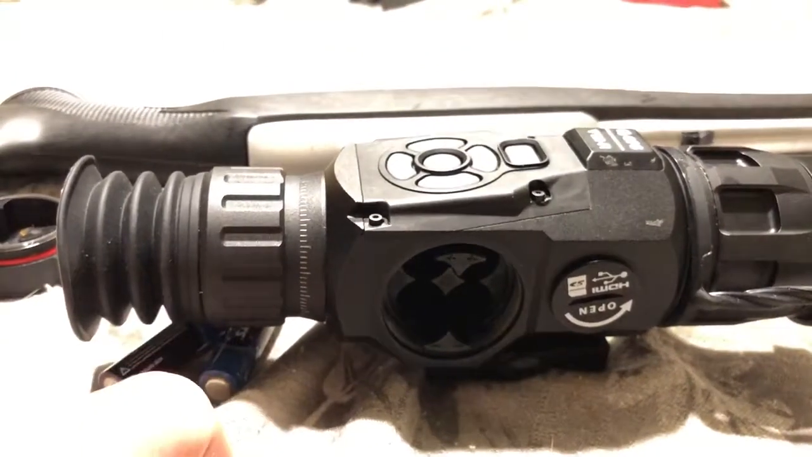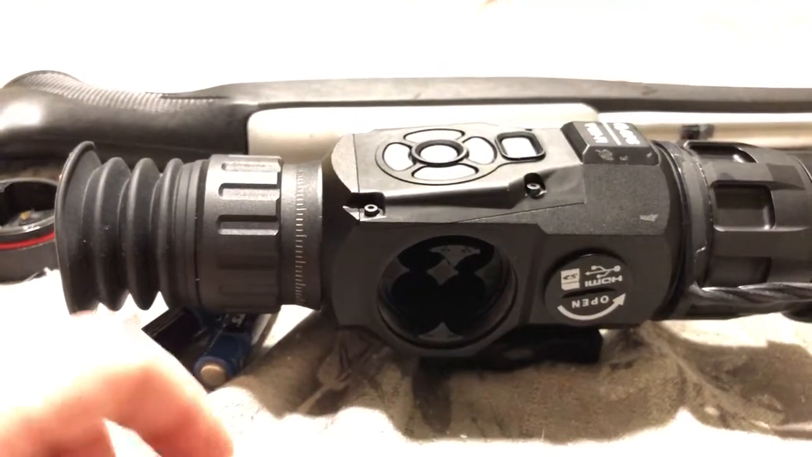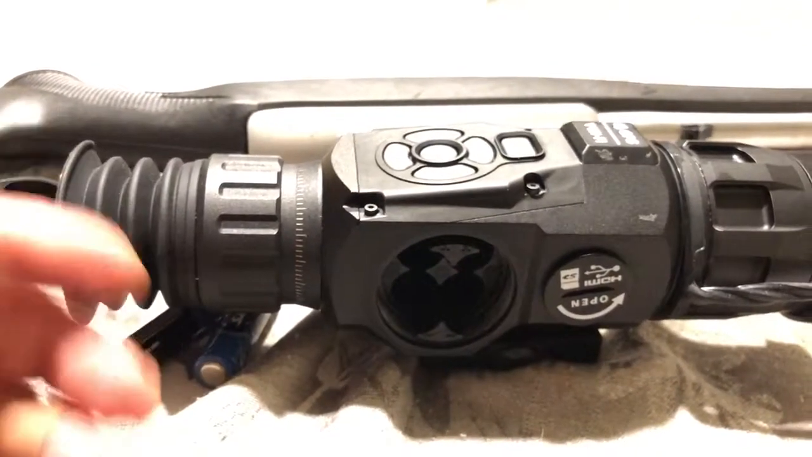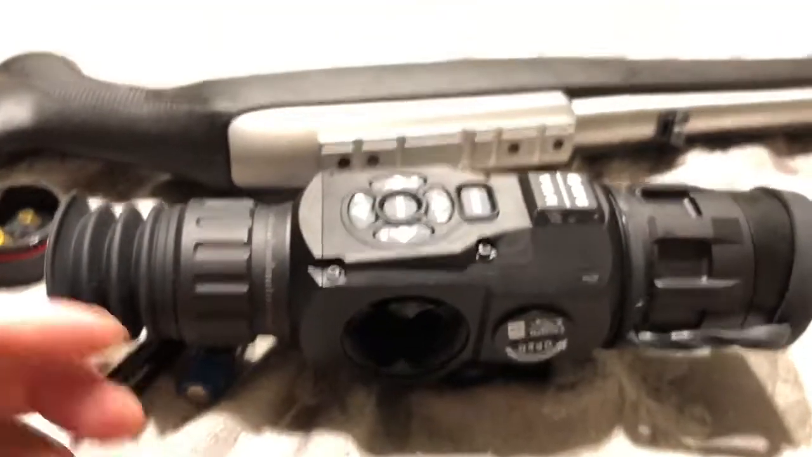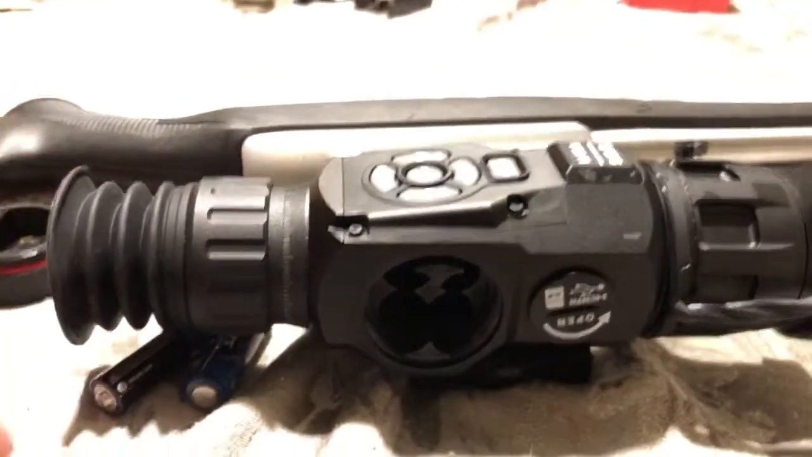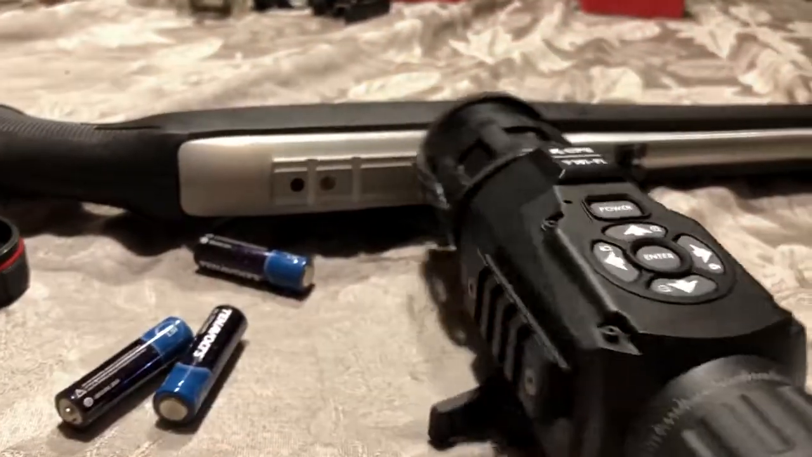And I know that they've come out with their new scopes, and maybe that's addressed there. But you do get a little bit of fuzziness on the outside edge. It's not huge, but it is something that you notice as a first-time user. You're like, why is it focused and fuzzy around the edges? I gotta turn this and that, but not a huge deal. Overall, very, very happy with the unit.